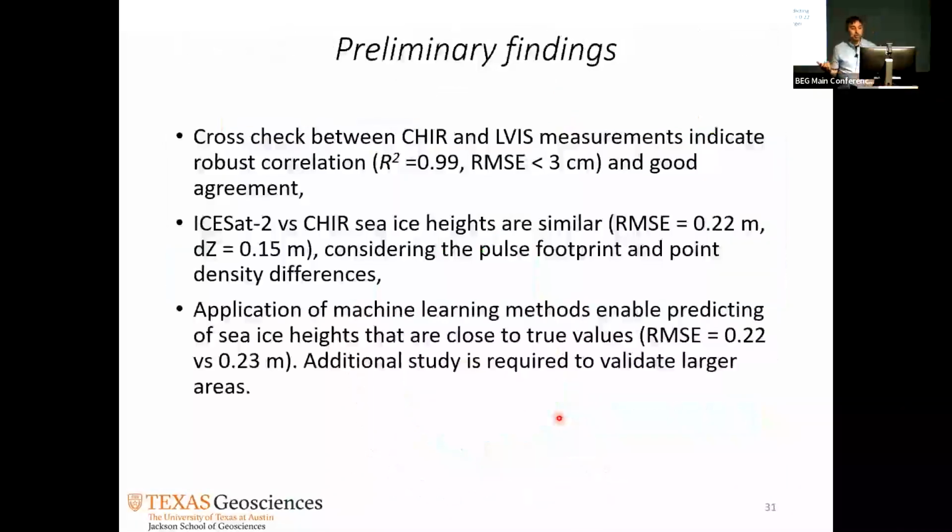Okay, so that's pretty much most of the research we have done so far. The preliminary findings: the cross-check between our system and NASA's airborne system is really robust. So that means we are good to go.